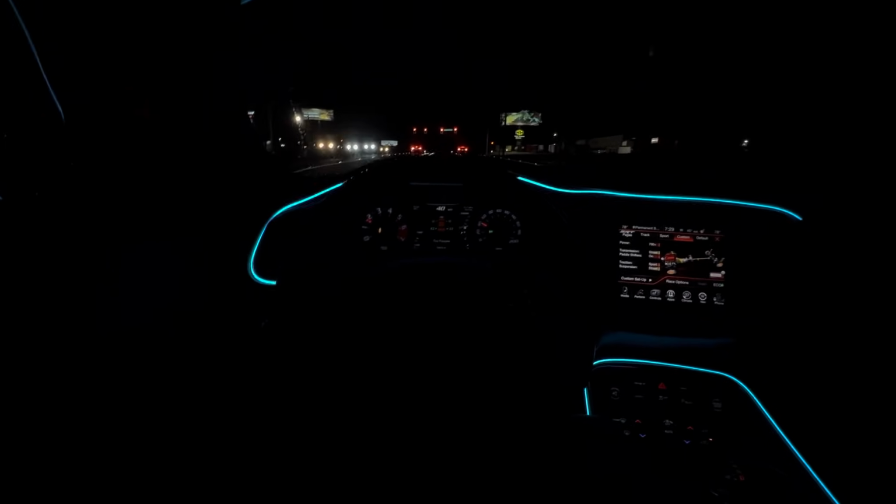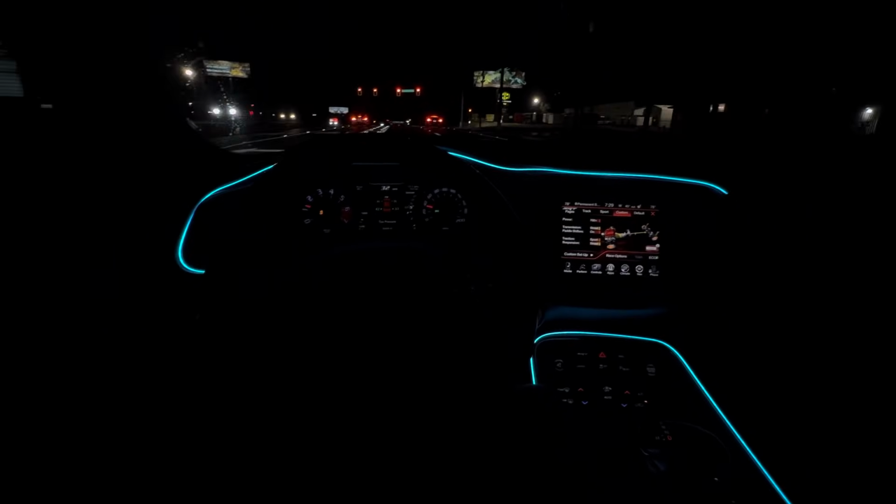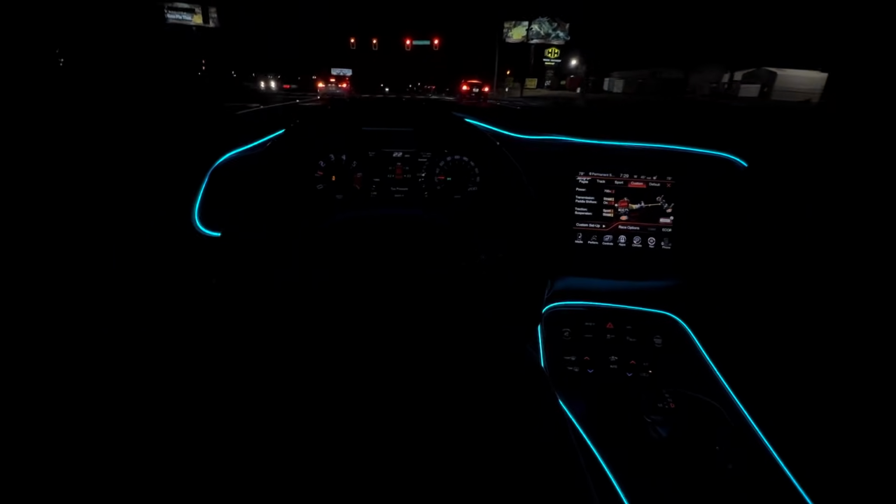All right, too much noise. We got the jail. Too much noise going on. That window was blowing, the sunroof going crazy. Oh, it's a Tesla. What do you want to do? I don't want to do that though.